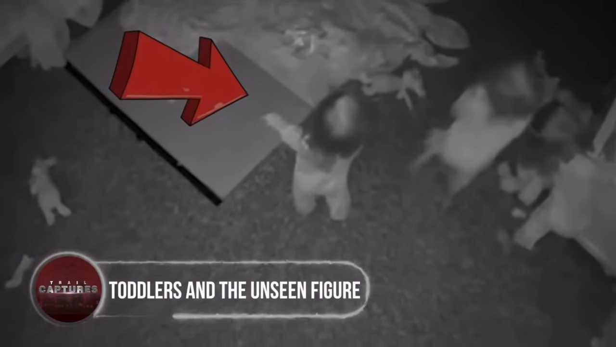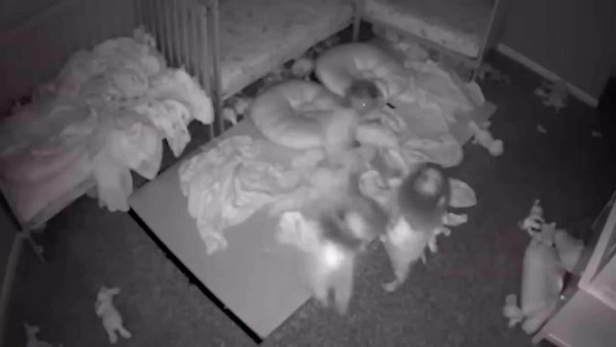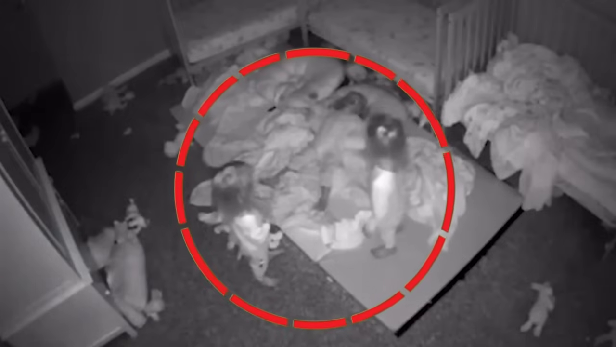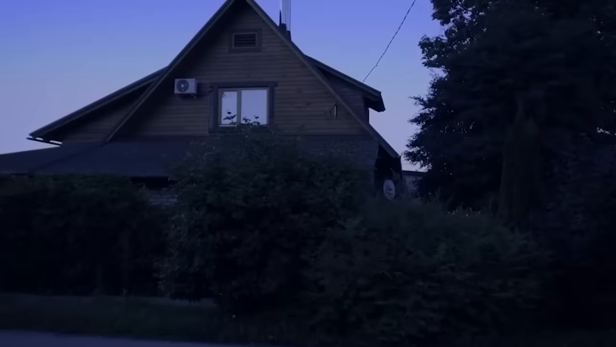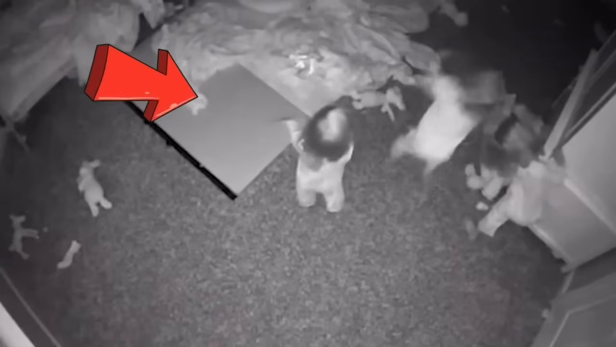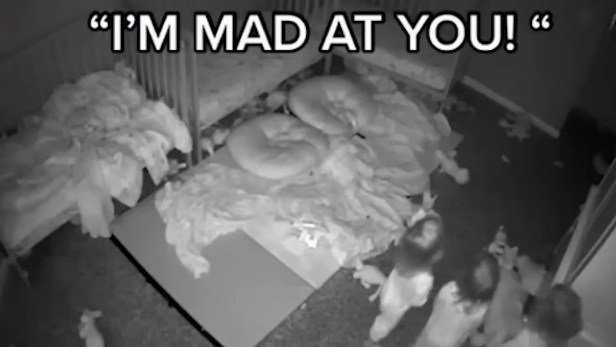Toddlers and the unseen figure. As the saying goes, children may have a heightened sensitivity to the supernatural world, and a video from a family just might prove this point. The footage, supposedly from a home security camera in the bedroom of 3 toddlers, captures a rather eerie post-nap scene. Instead of waking up happy and playful, the triplet girls seem upset and frightened.